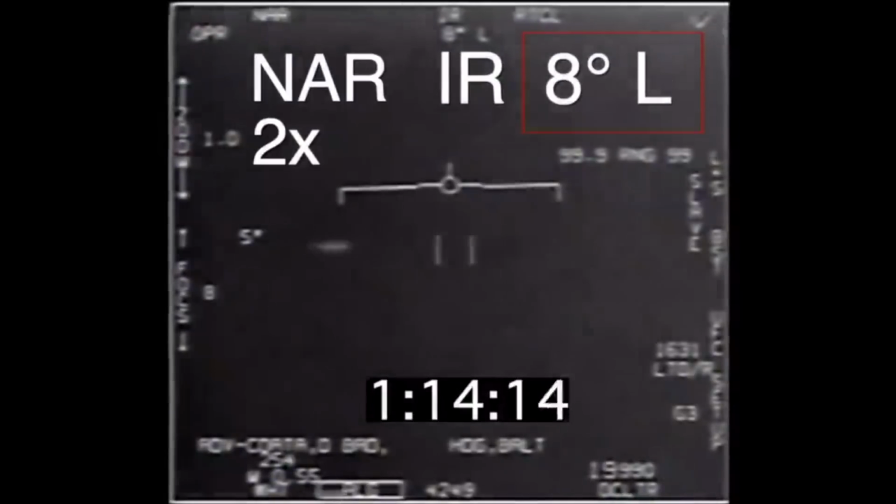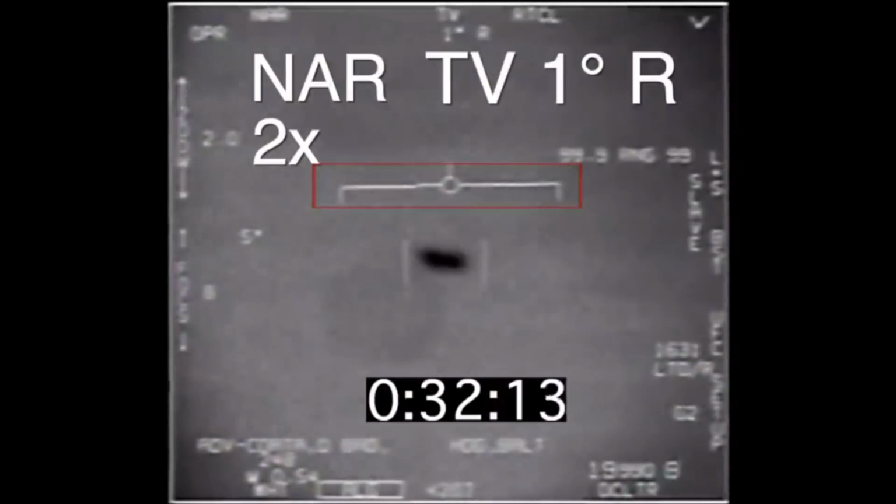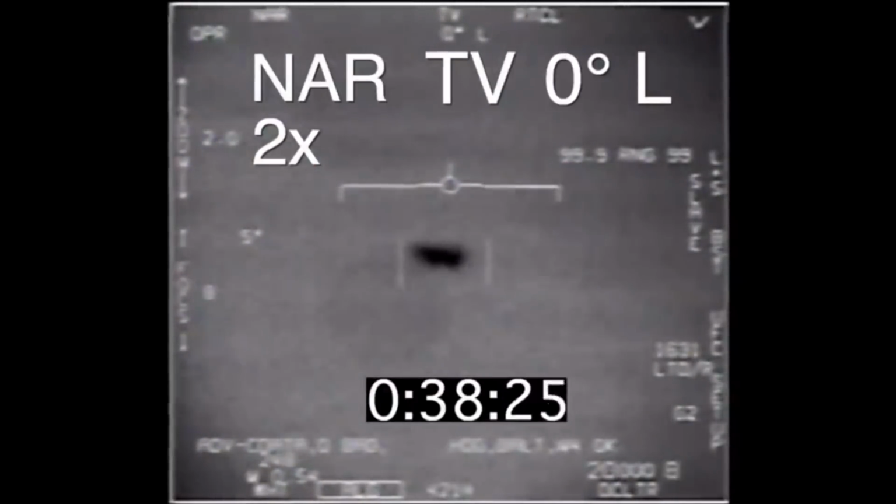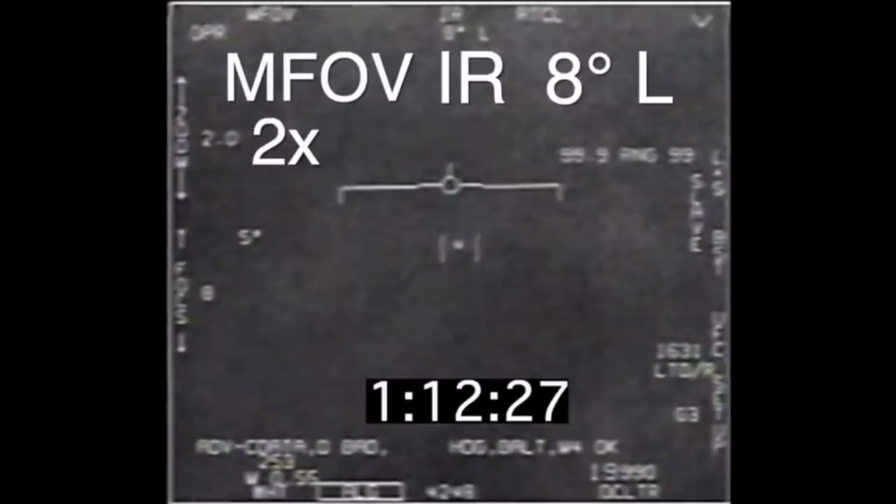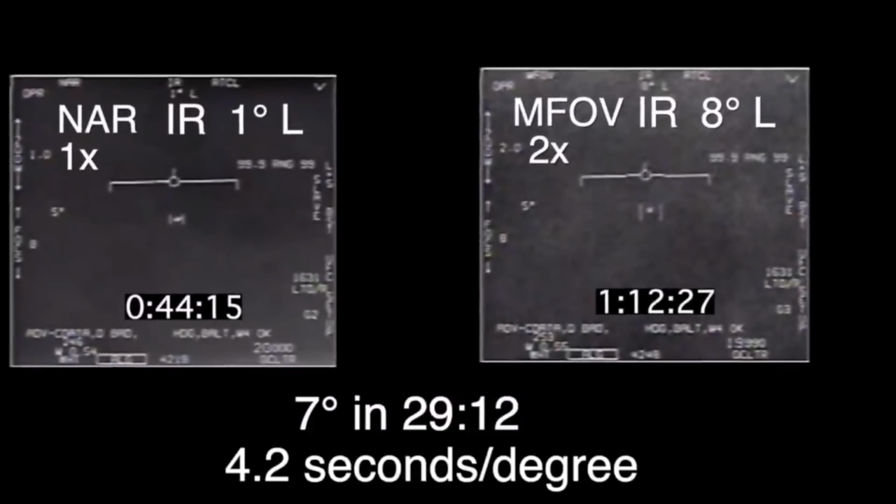The horizon indicator in the middle shows that the plane is not turning. So this means that the object has an apparent angular movement to the left. The indicator gets a bit squirrely around 0, probably due to gimbal lock issues, but if we take the 7 degrees of motion from the start of 1 degree left at 44.15 to the start of 8 degrees left at 1:12.27, that's 7 degrees in 29 seconds and 12 frames, or about 4.2 seconds per degree of leftward motion.